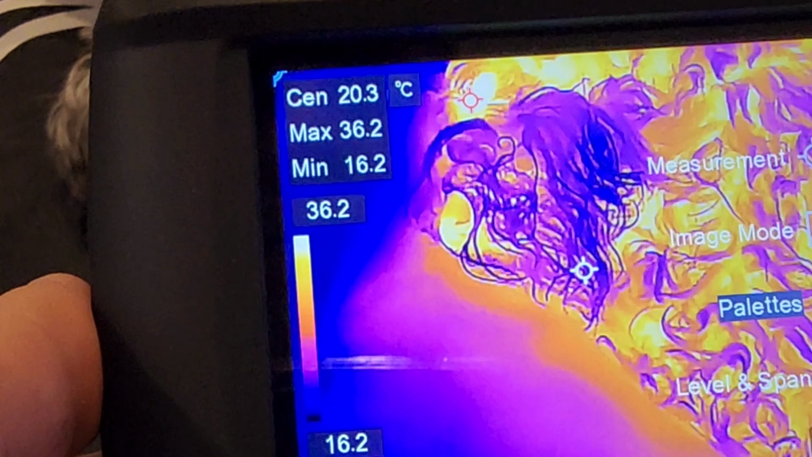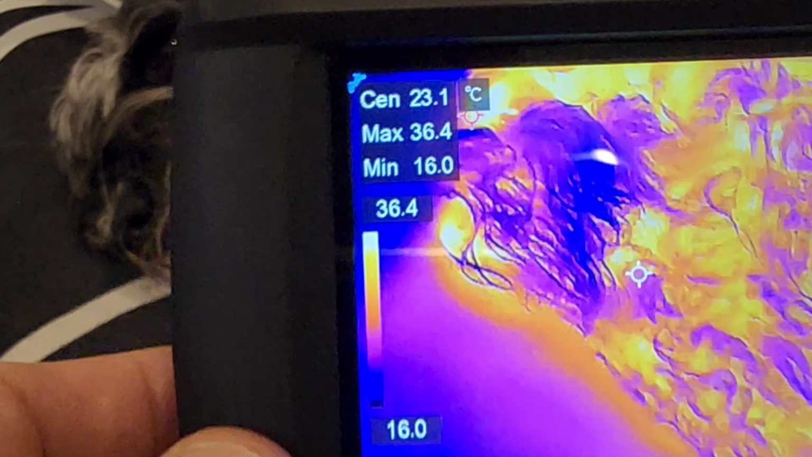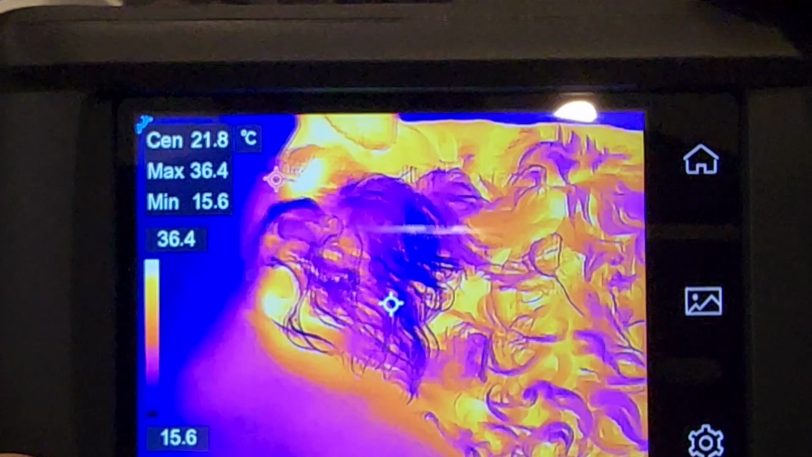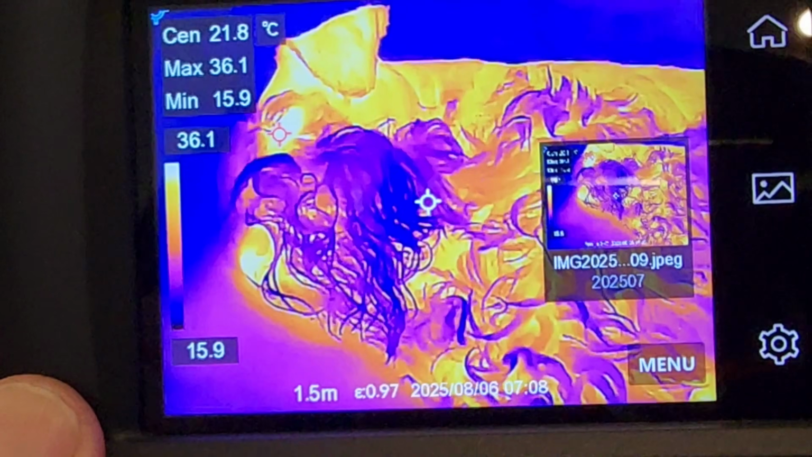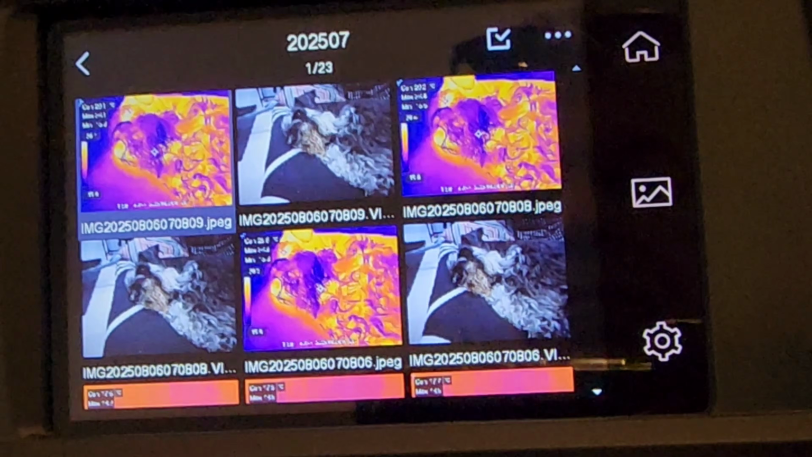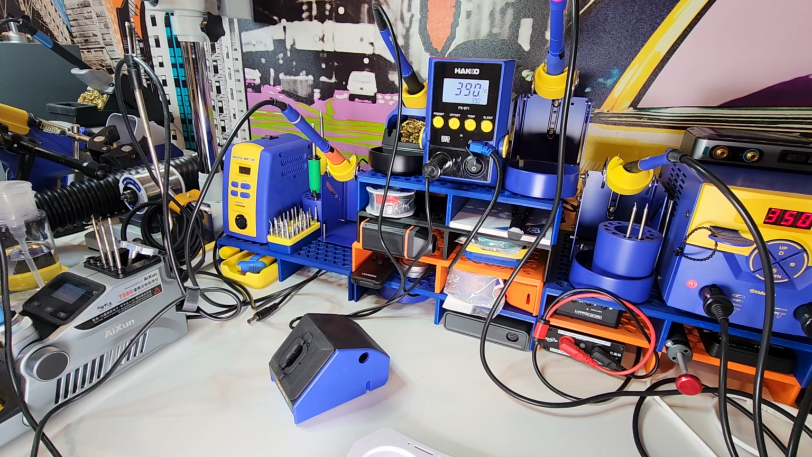Everything is saved by default into an album of the day, so to speak. Take a peek at that in just a second. And I'm just using a little button on the top right to take a picture. And when we go into that folder, there are the pictures I've just took. So super duper easy. Okay, we're at the soldering bench now.